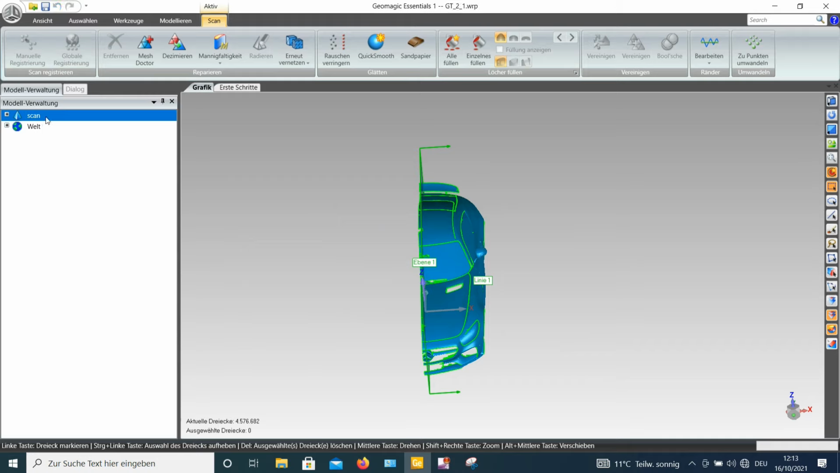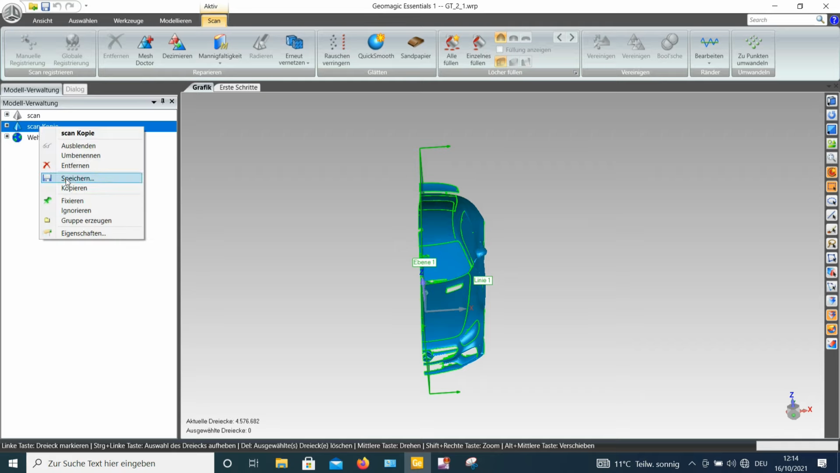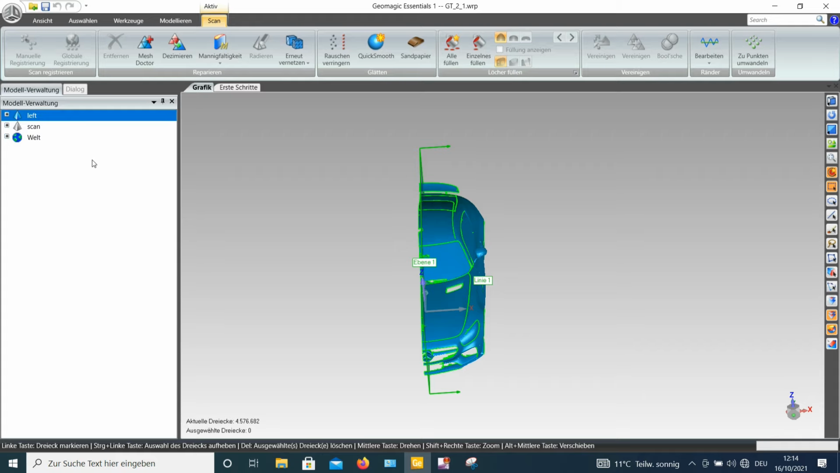To mirror that created mesh, you just select the mesh and say copy. You will automatically receive a copy, but this copy will of course be identical to what you already have, and they will be superpositioned so you don't even see them. In this case, I will just rename it according to its side, and this is left. And this is right.